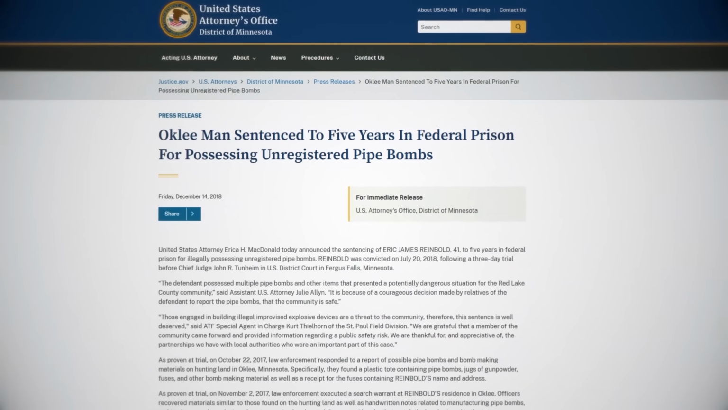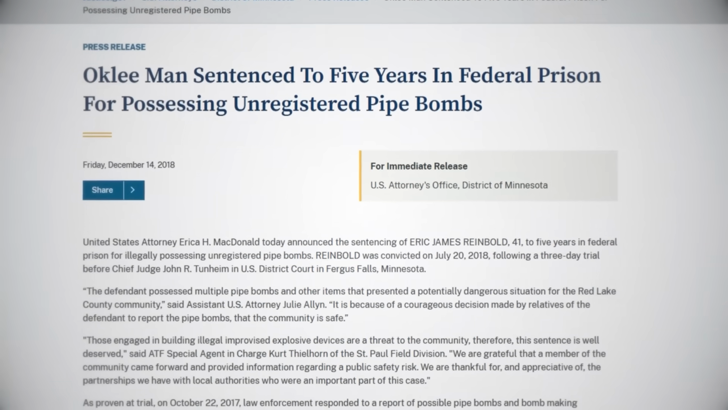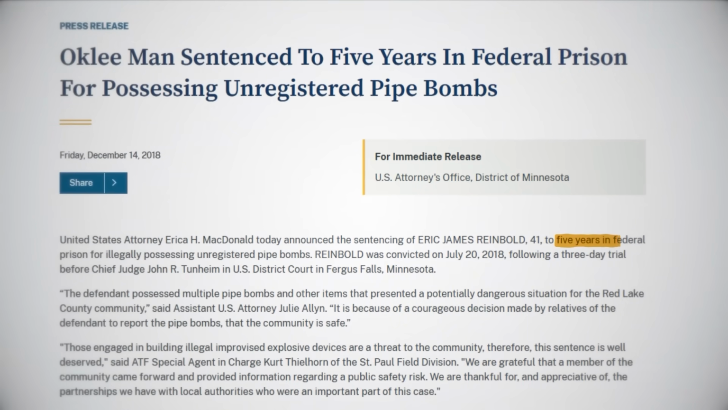Wife killer is caught by trail camera. Eric Reinbold's story starts in 2018, after he was arrested for being in possession of pipe bombs as well as the materials used to create them. The District of Minnesota's Attorney's Office posted a statement at the time, revealing that he had even kept detailed notes on how to construct these dangerous explosives, with the man receiving a 5-year federal prison sentence because of this.